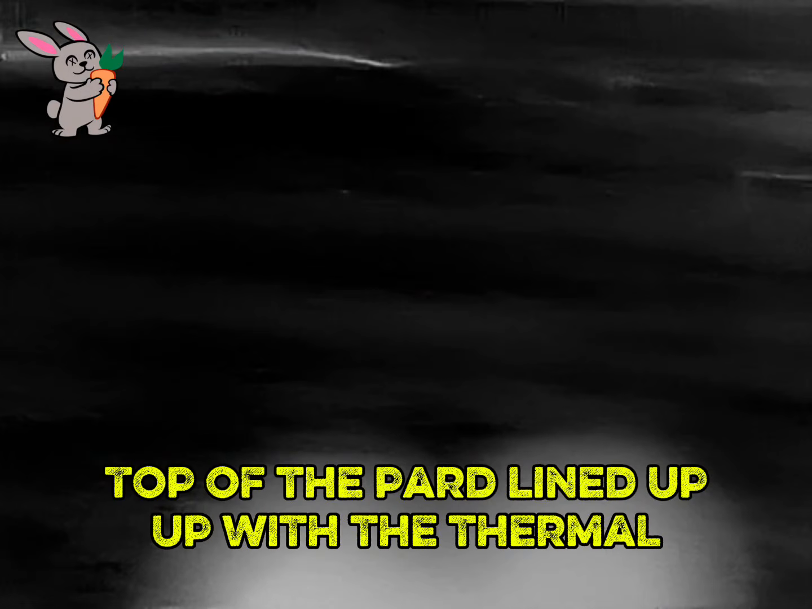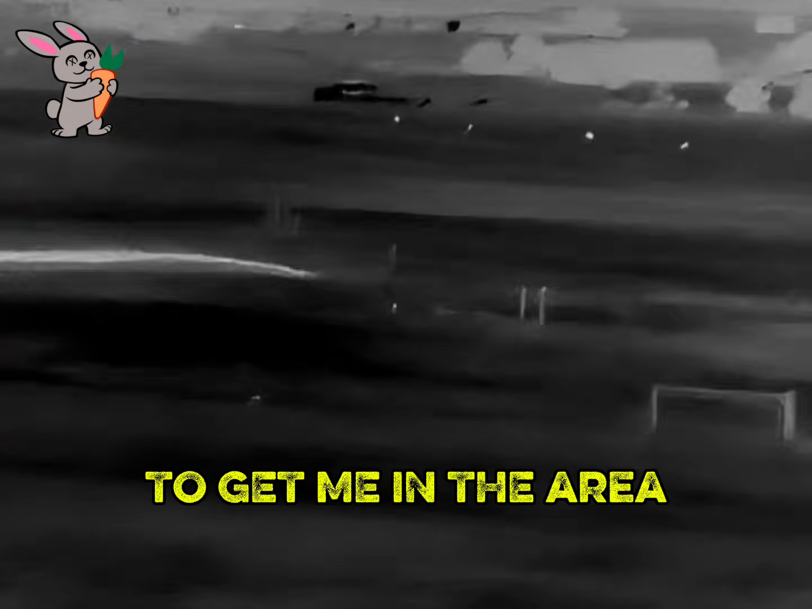So how do I get the rifle pointing in the right direction? Well, I'll fast forward this bit. And all I did was get the top of the PARD sight lined up at the bottom of the thermal. That's me in the ballpark.